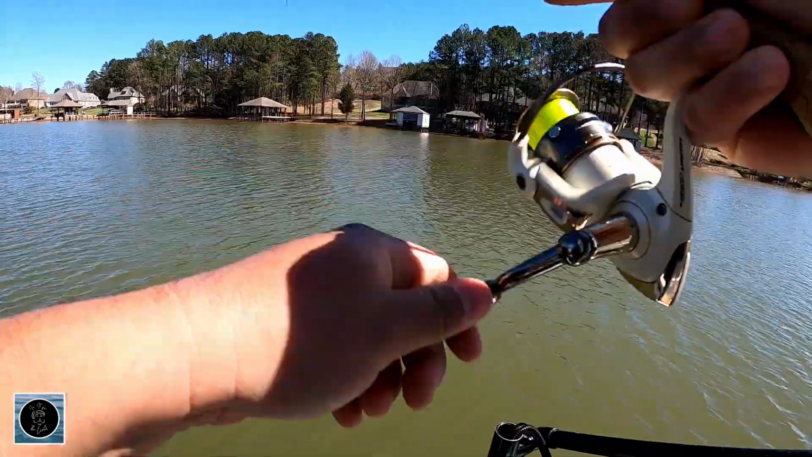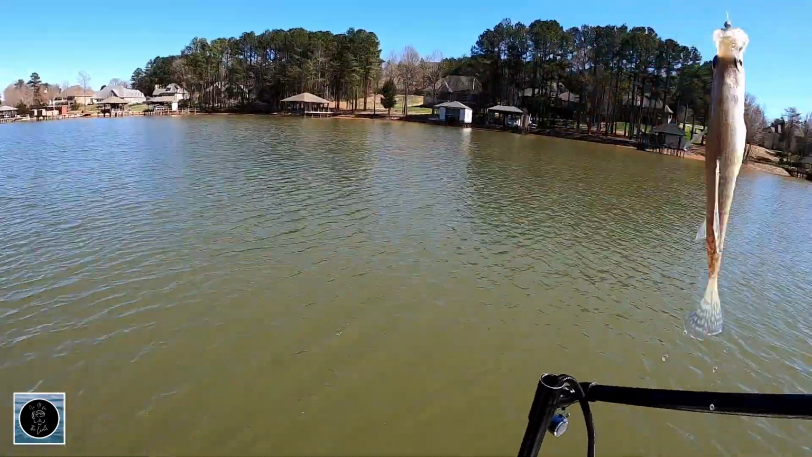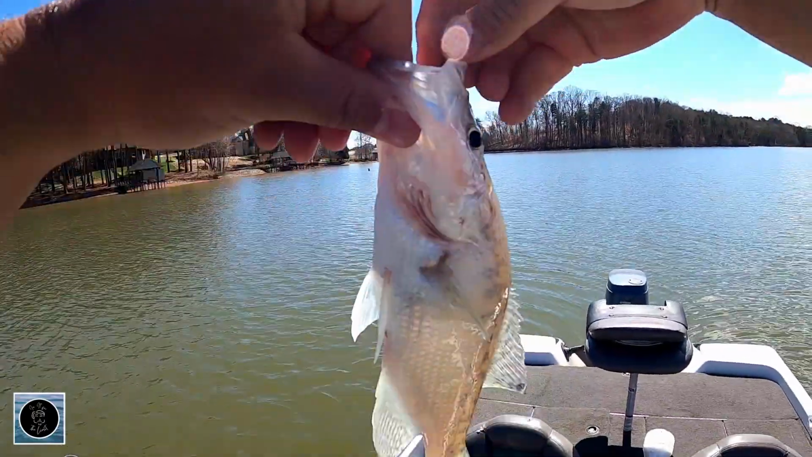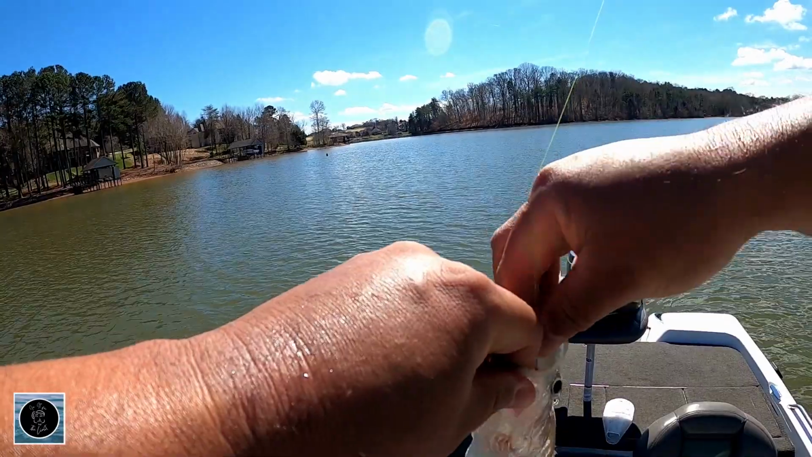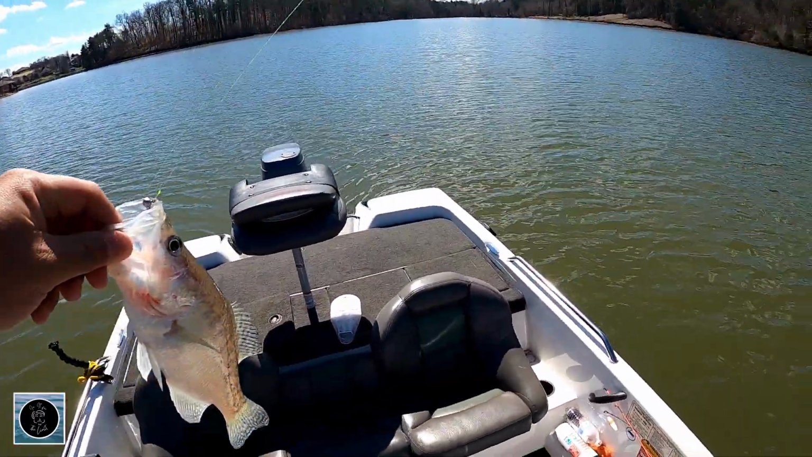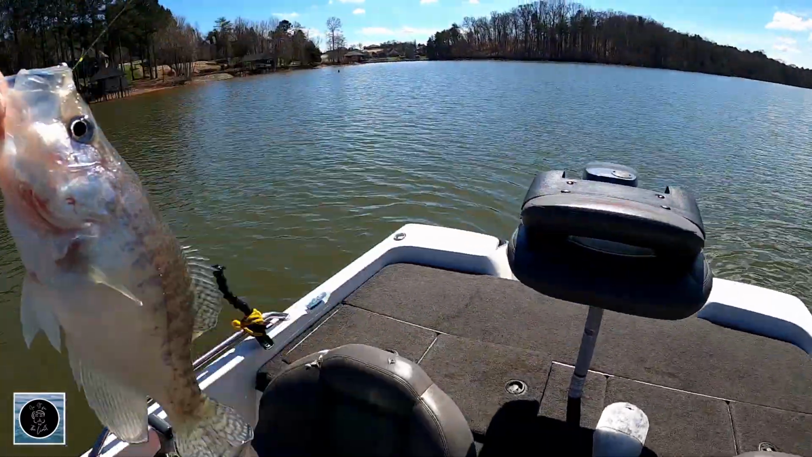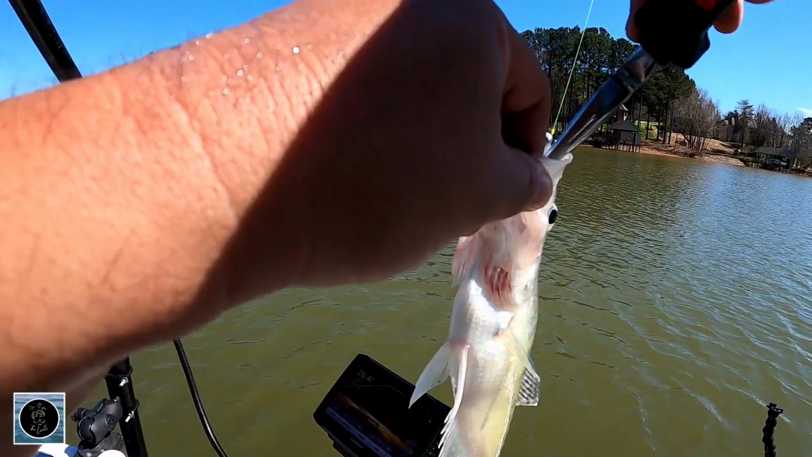Another one. Feels pretty decent. That's what I'm talking about. They spread out like that. A lot of times crappie are still the same size, so if you're catching a bunch of little ones, it's not always true. You'll pull some big fish sometimes out of the smaller size schools, but